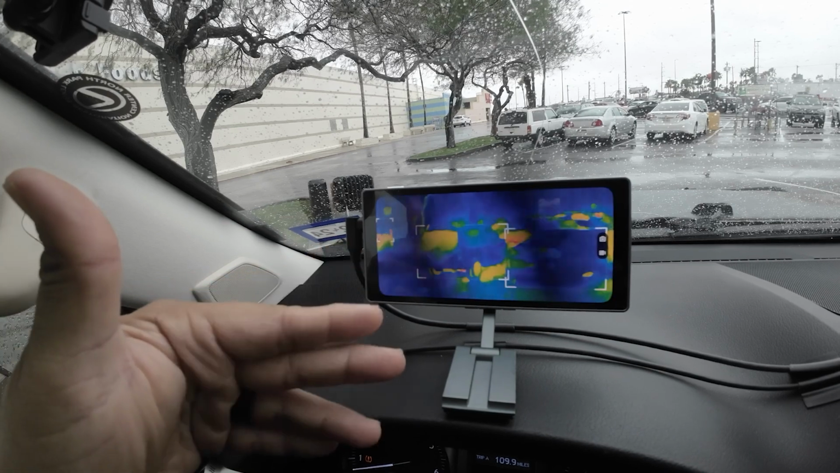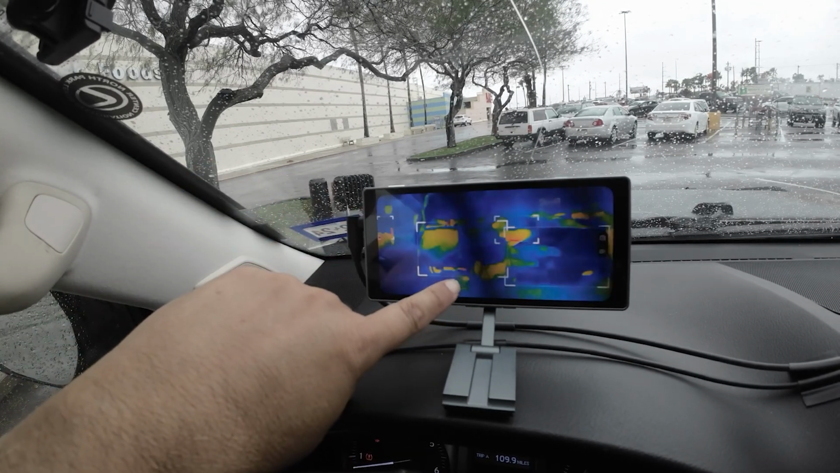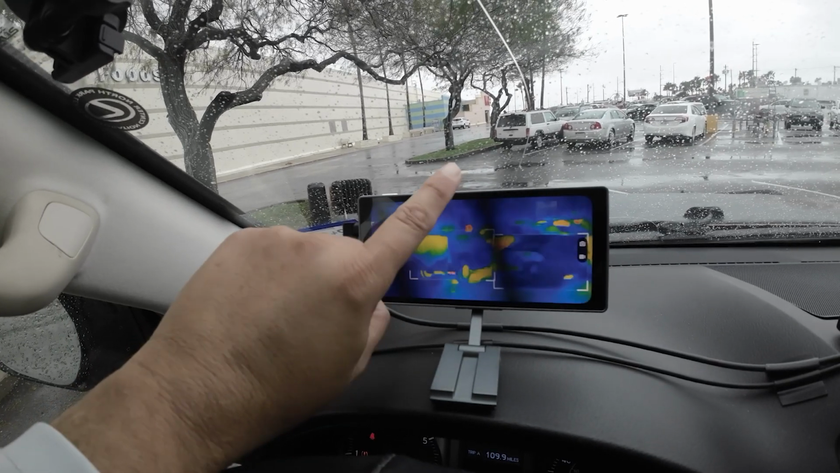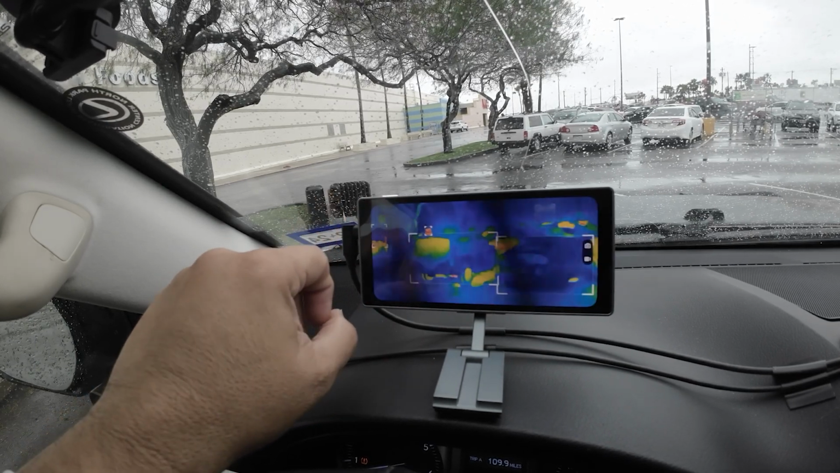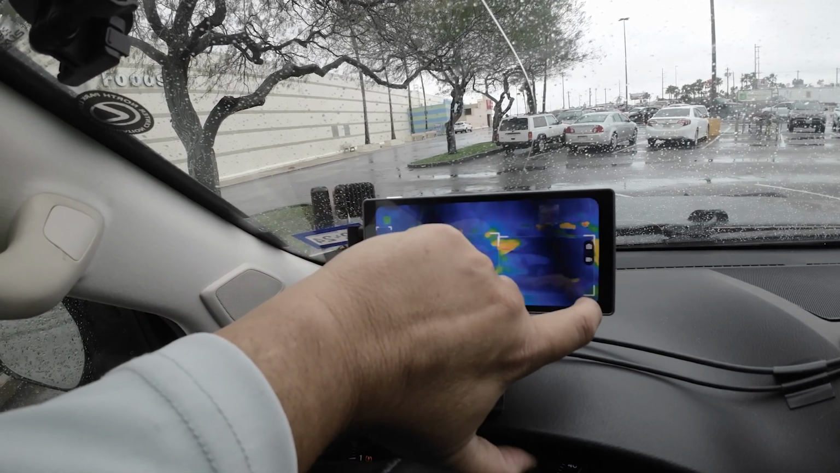So, the lighter areas, the red would be the hot points. You can see right here in the axle, the human over here, that person walking way in the distance that the camera's managing to capture, that's what you can see there. That's another good way of looking at it. Now, let's choose something else.